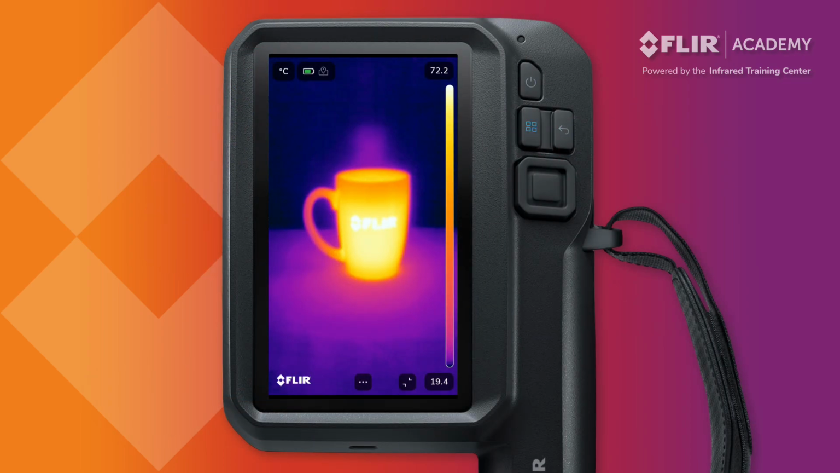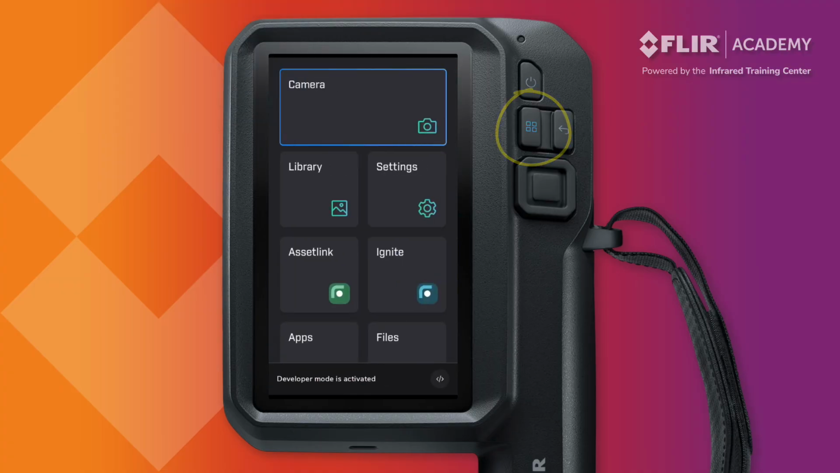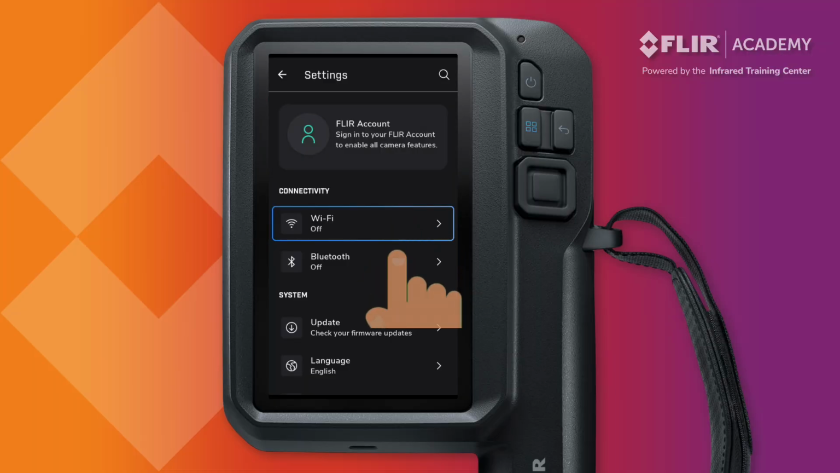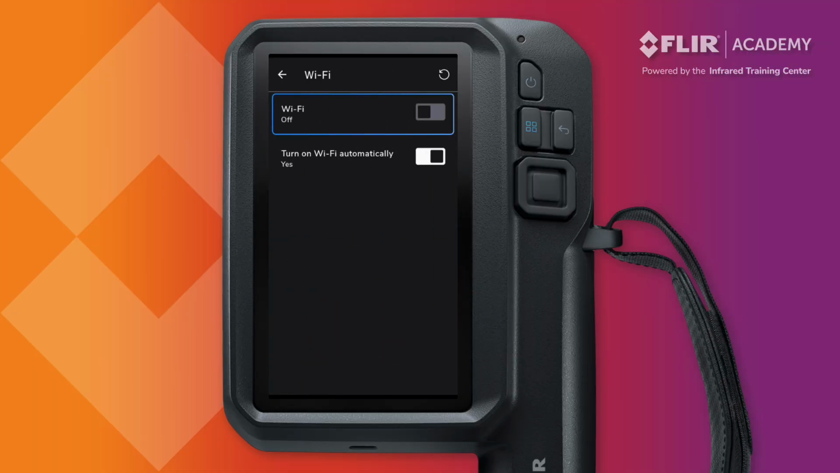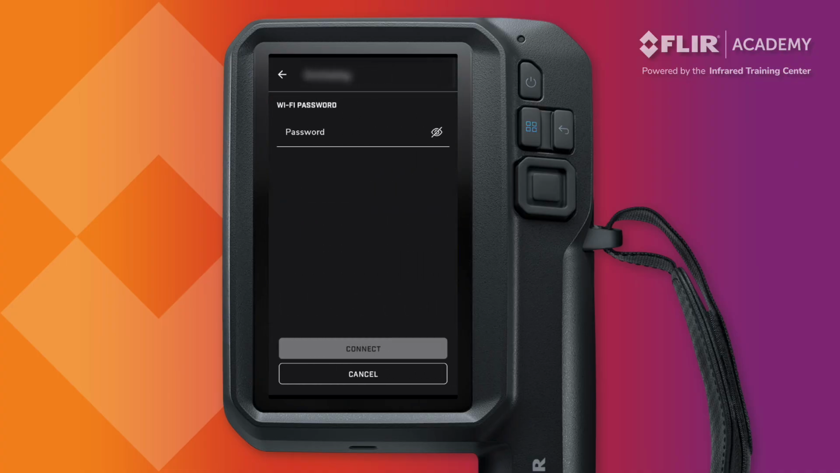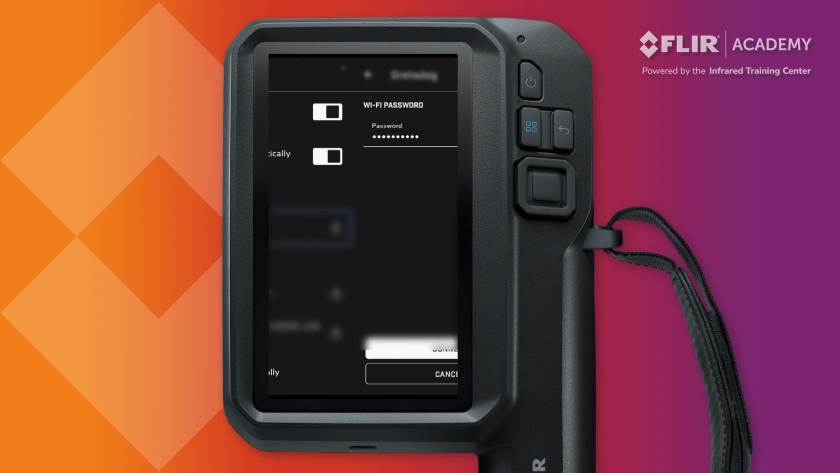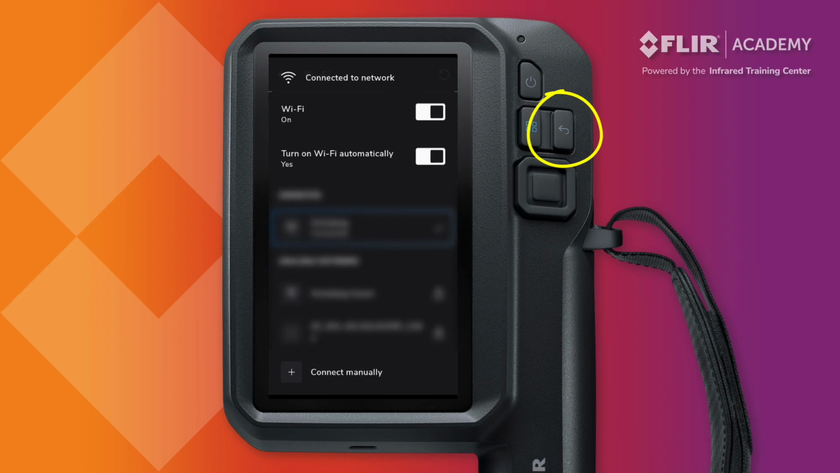To connect your thermal camera to Wi-Fi, go to the main menu, select Settings, and tap Wi-Fi under Connectivity. Select Wi-Fi and turn it on. Here you can also enable Wi-Fi to turn on automatically if desired. Select an appropriate network and enter your password to connect. Once connected, navigate back to the main settings menu by pressing the back button.